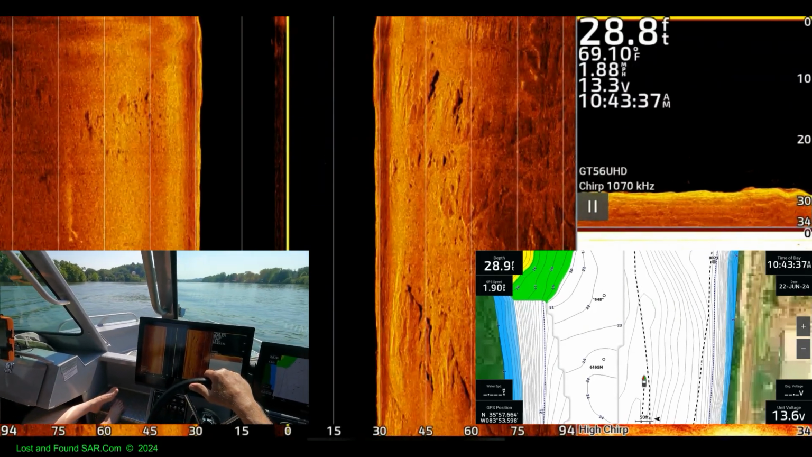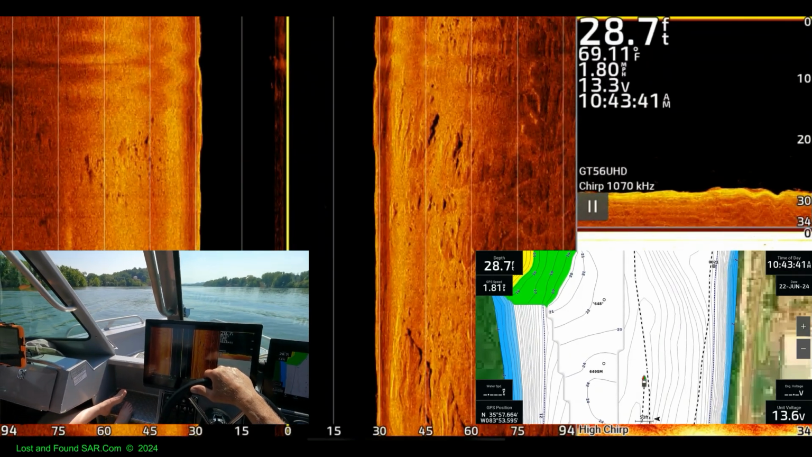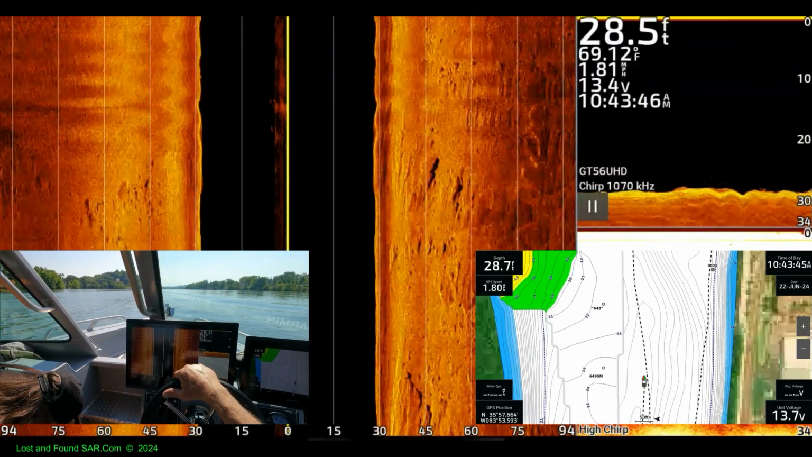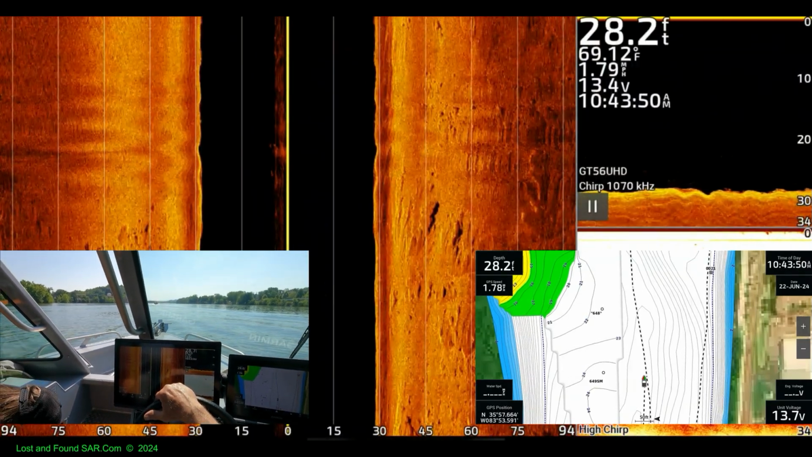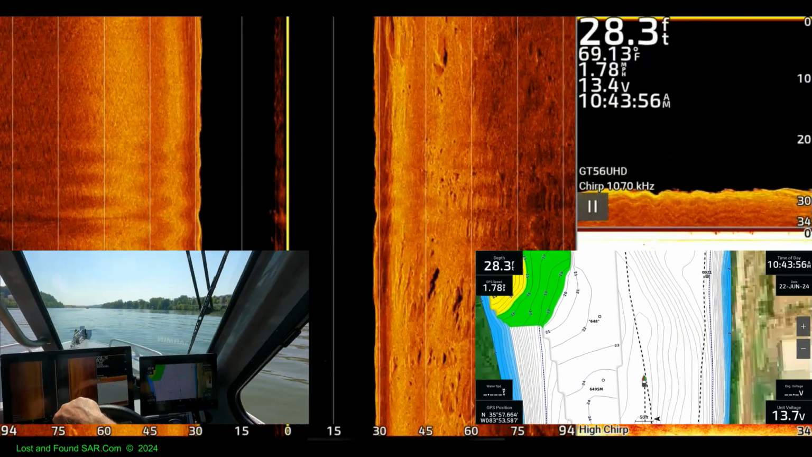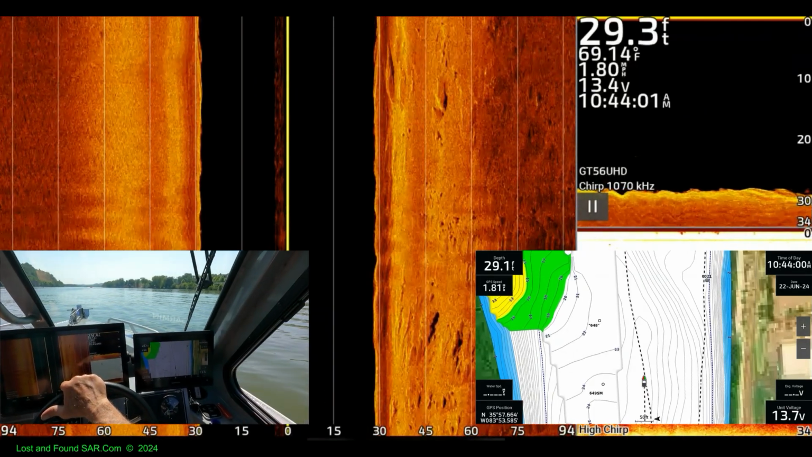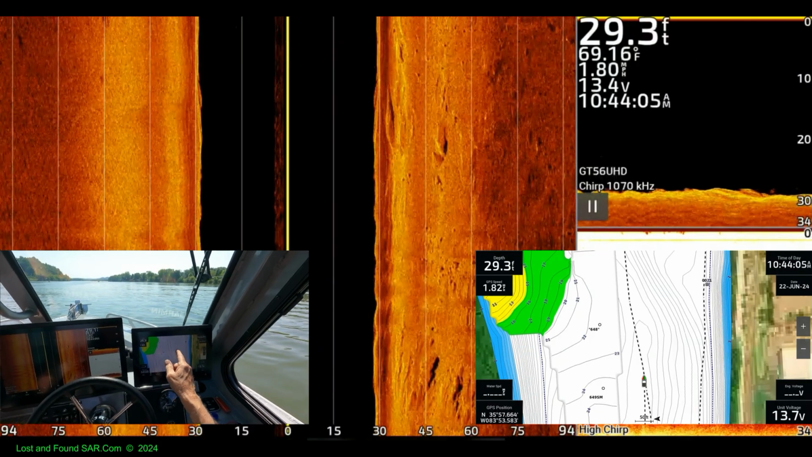There goes our sonar. Oh, they're getting on it now. Dang. We're on our same track. This is not working out right, because I know we weren't that far off there now.